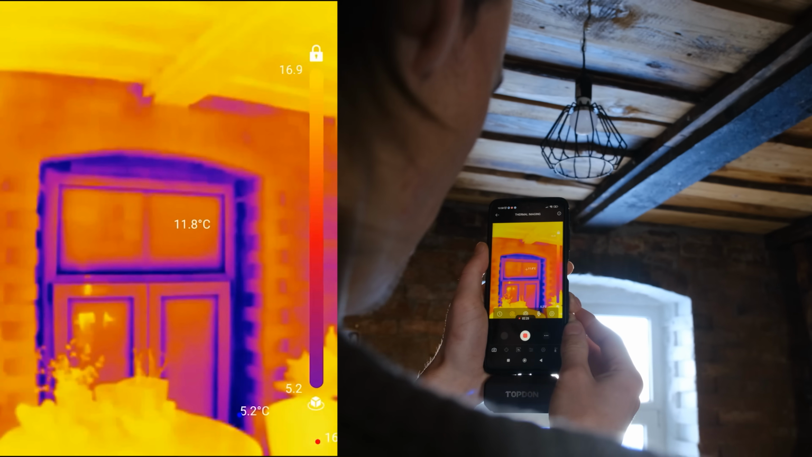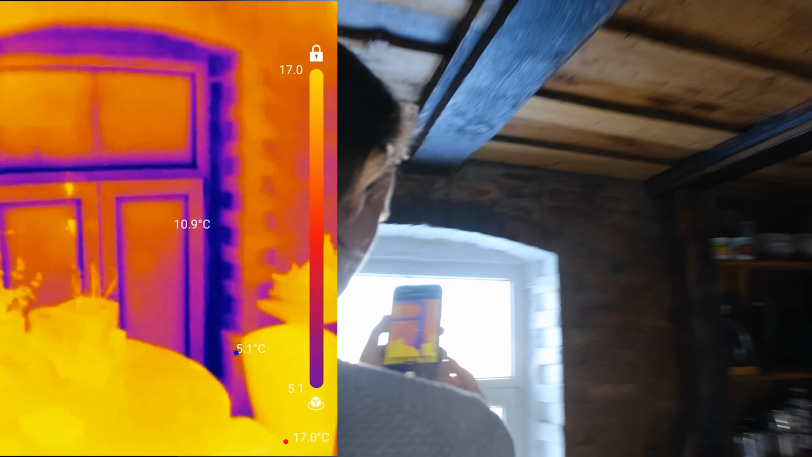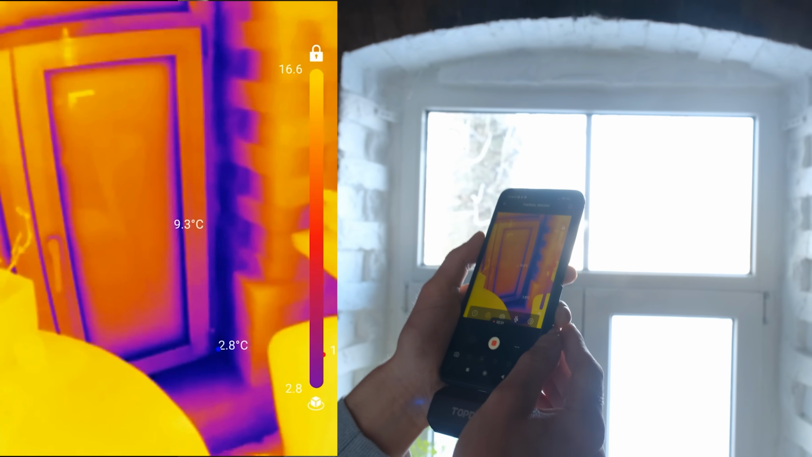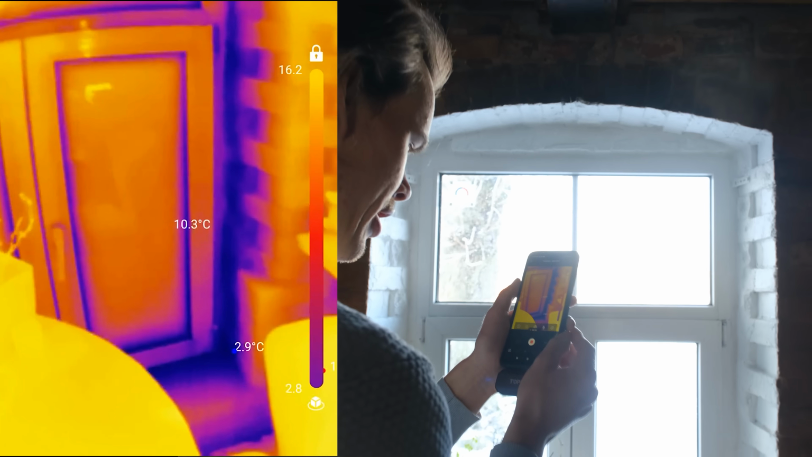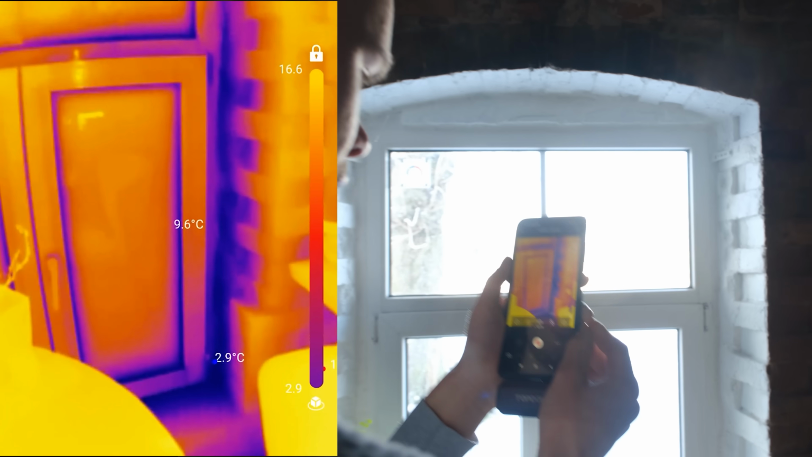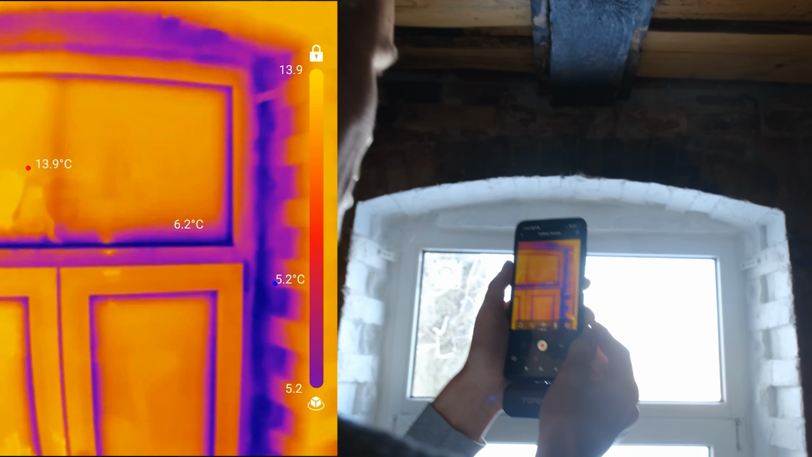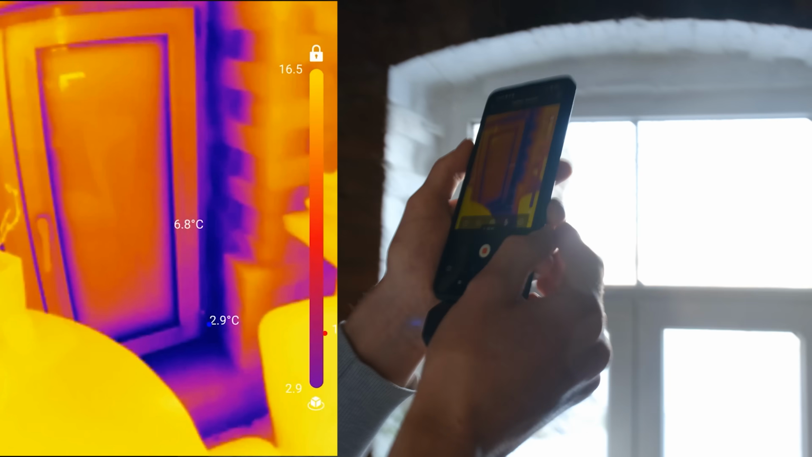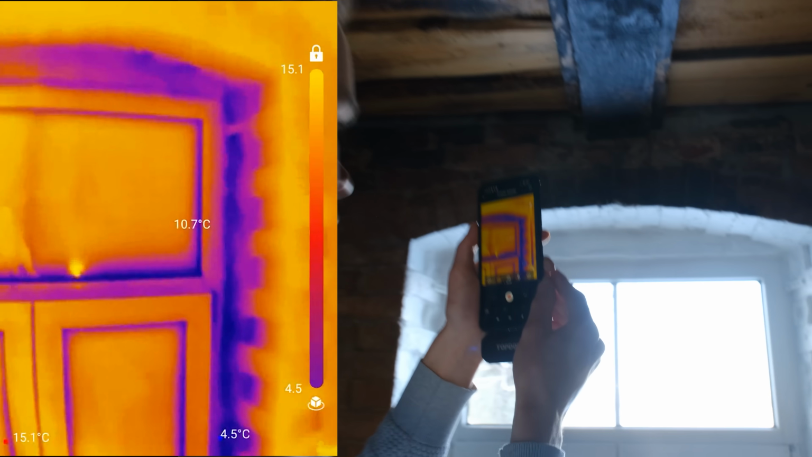That window is not as cold as the other window for some reason. Just as cold, if colder even. Yep, 2.9 degrees. That window is really cold. So we have to put up more curtains. It's hard to insulate that without just changing the windows and putting bigger windows in.